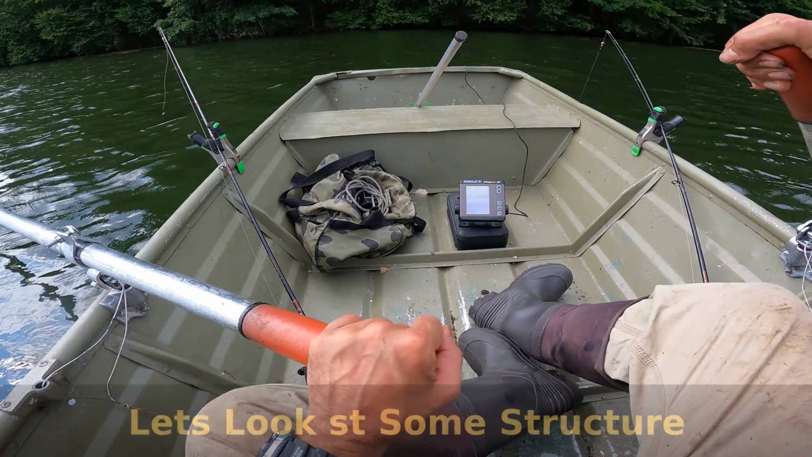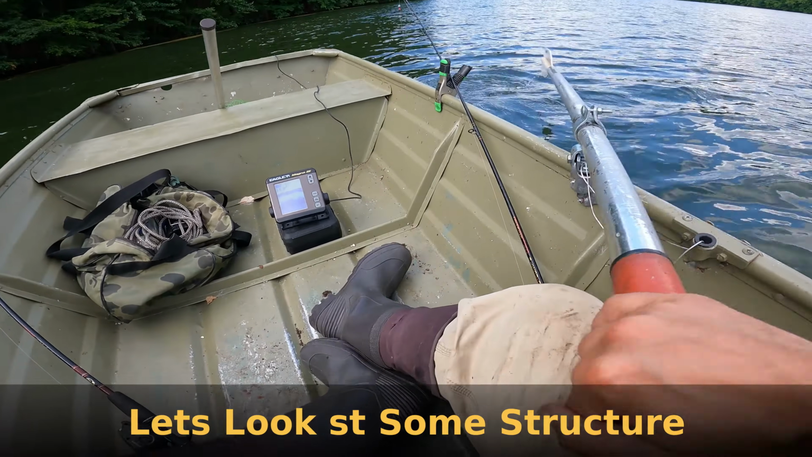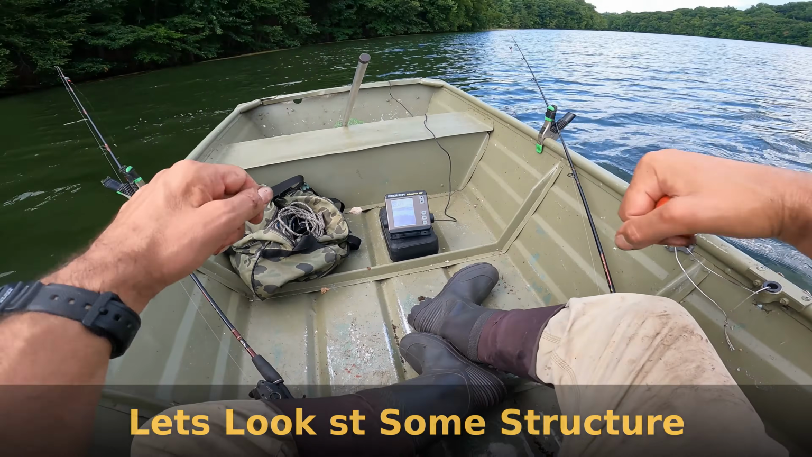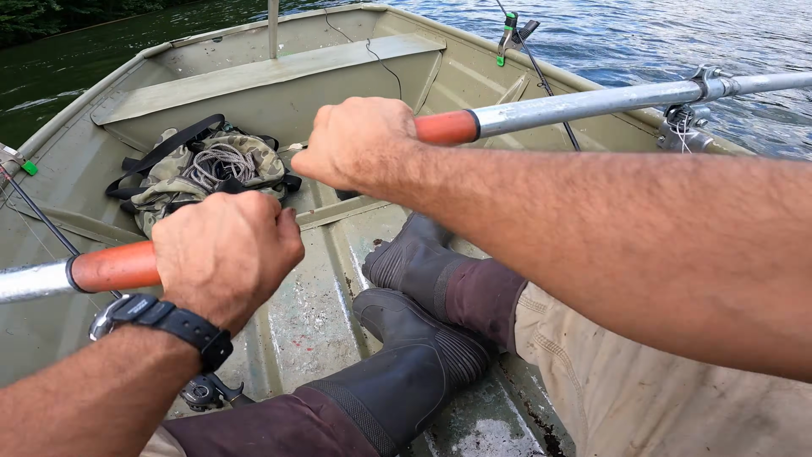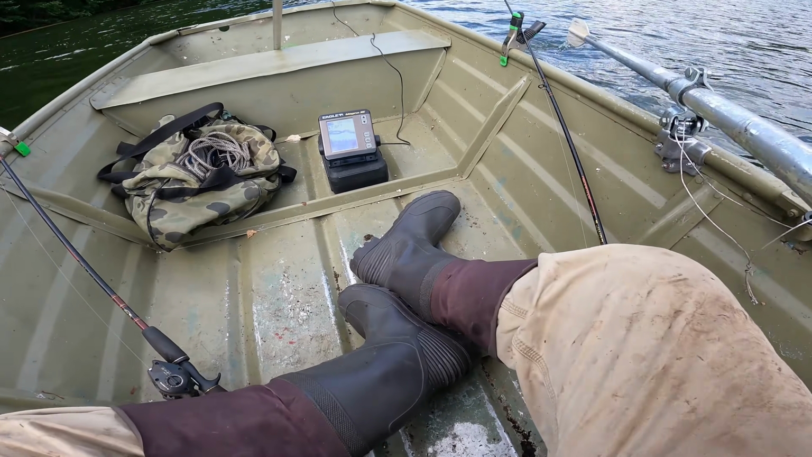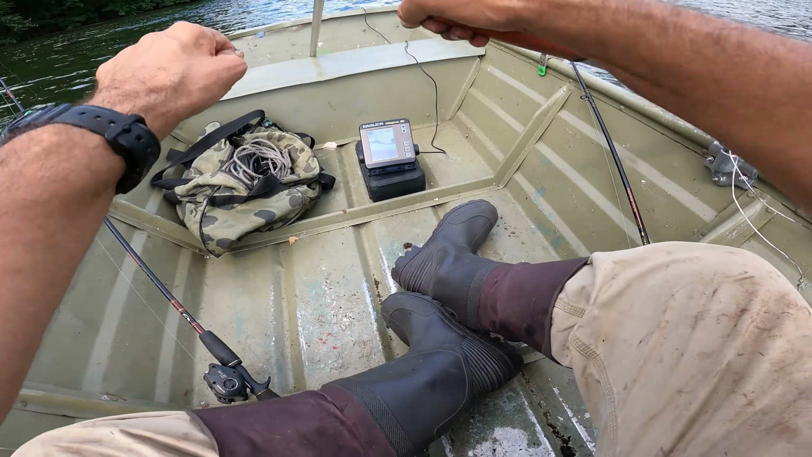I've seen a nice piece of structure. I had a double hang up. If I wasn't drifted through, I wouldn't be hung up. I had a couple fish through this piece of structure. What it is, I'm not sure yet. I think it might be a tree down there with some rocks. So it's somewhere right in here.